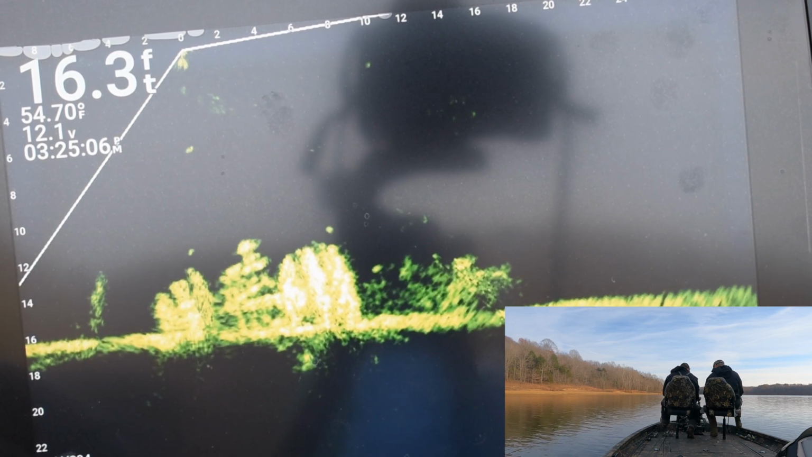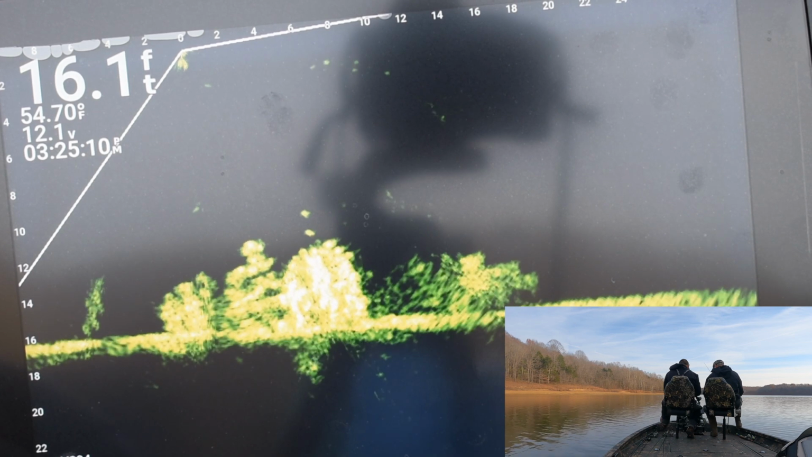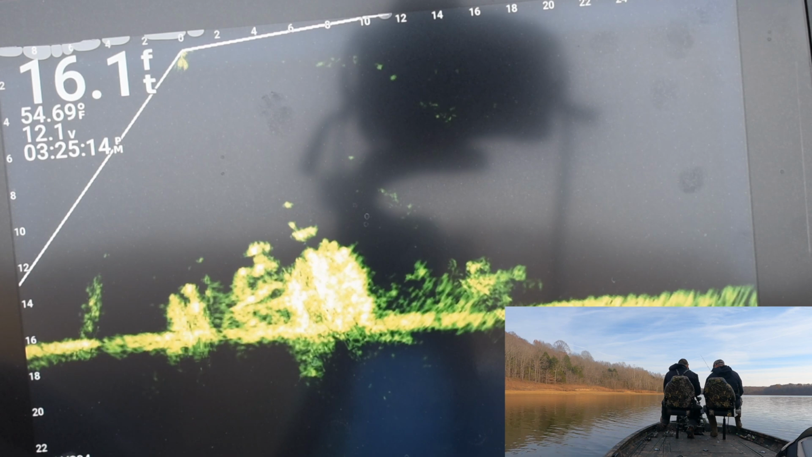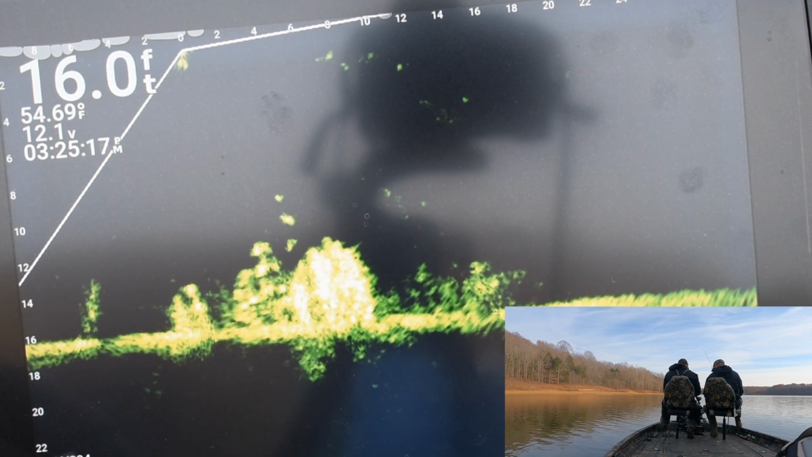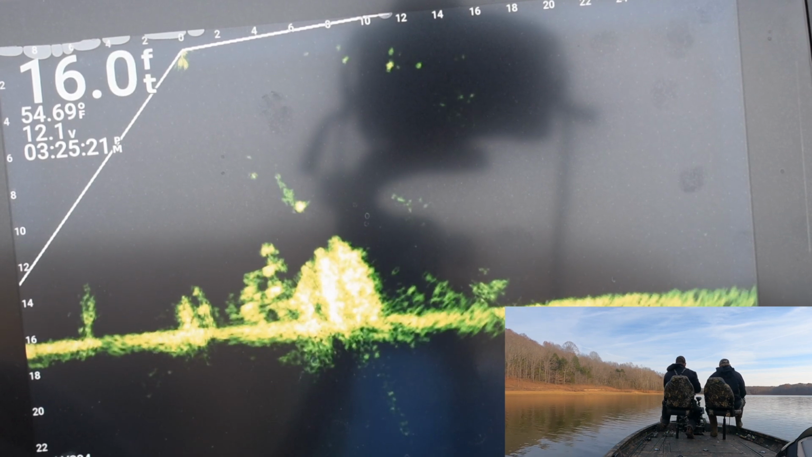On that 7, when you get in that next little ditch, here it goes. Come up, not that fast. Hold it steady. I think you pulled the lips off of him.